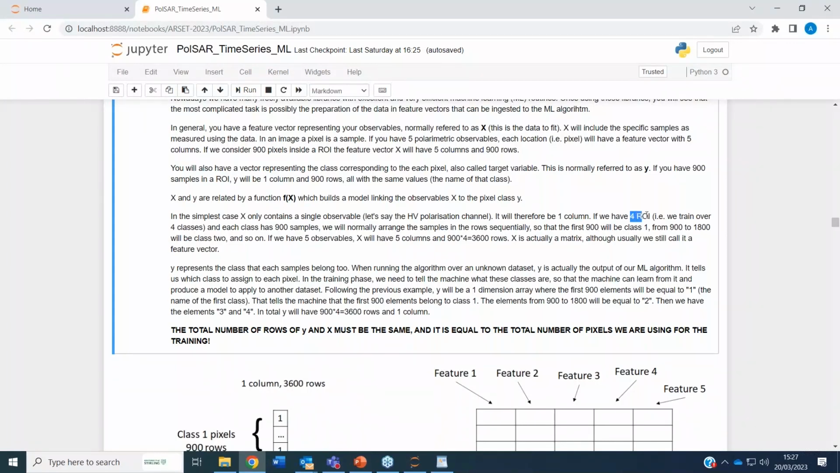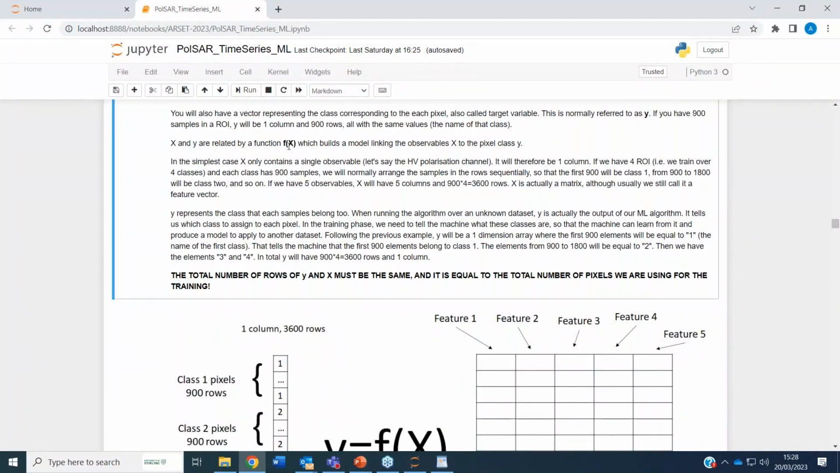If you have 4 classes, so 4 ROIs of interest, then the total number of rows inside X will be 900 by 4, 3,600 rows.